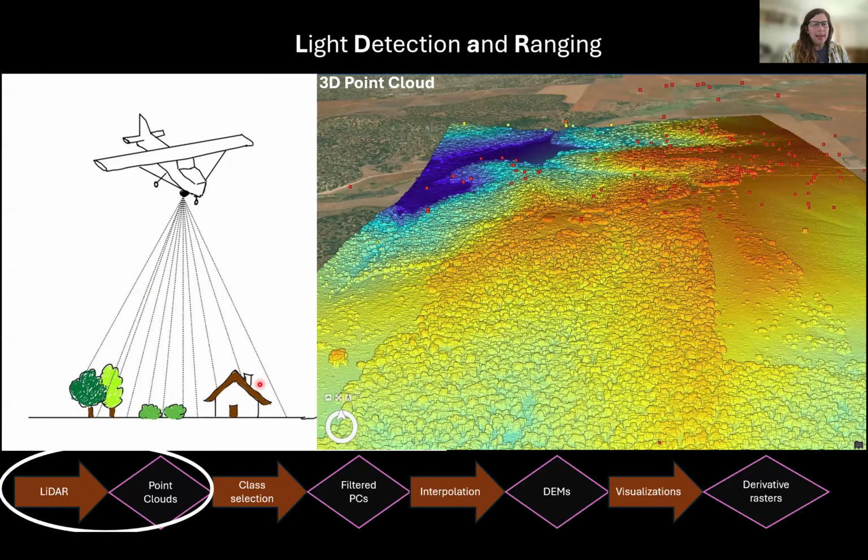Also, on the bottom of this slide, I have a little bit of a flow chart kind of laid out. And this first part of the presentation, I'm really going to try and focus on all of the decisions and choices that go into taking the data that's kind of in this point cloud form, what we actually get from a LiDAR acquisition process, all the way through a sort of final derivative raster like that hillshade that I showed earlier.